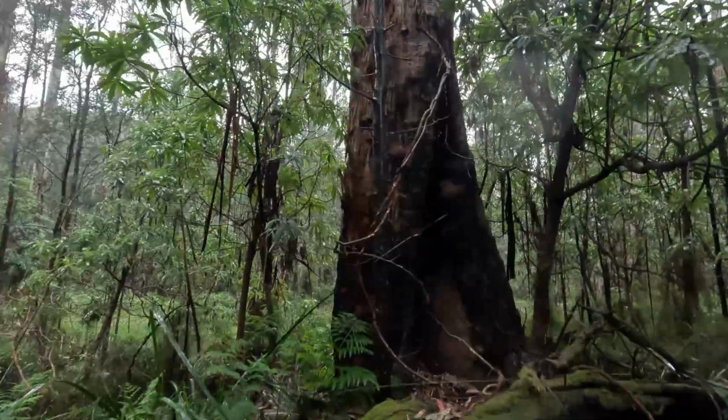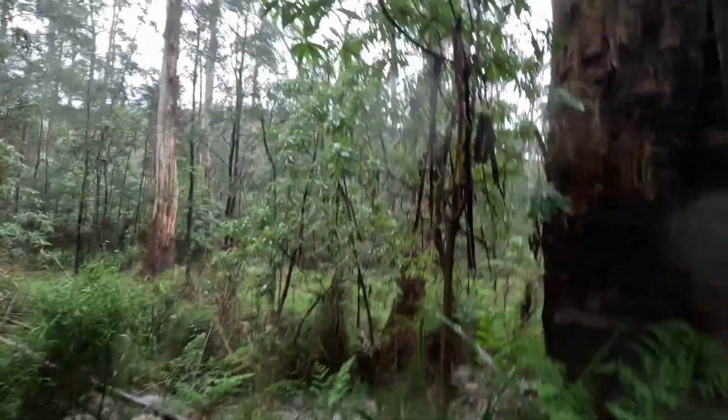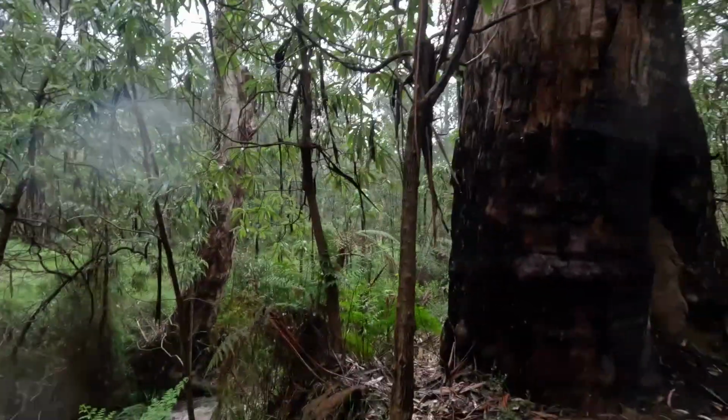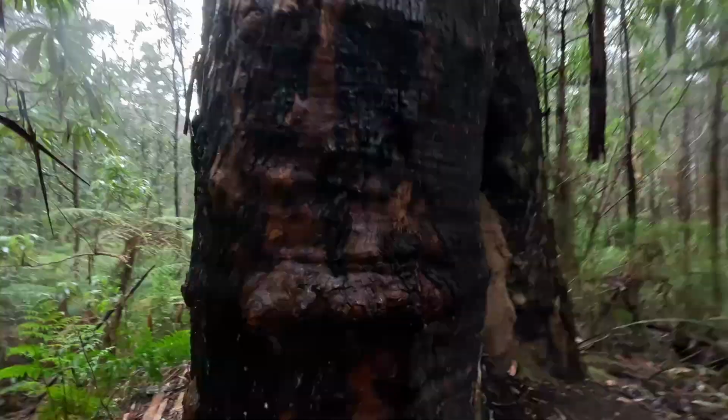That tree is still alive. Looks like it's got termites in it. Wow, the thing's still alive.